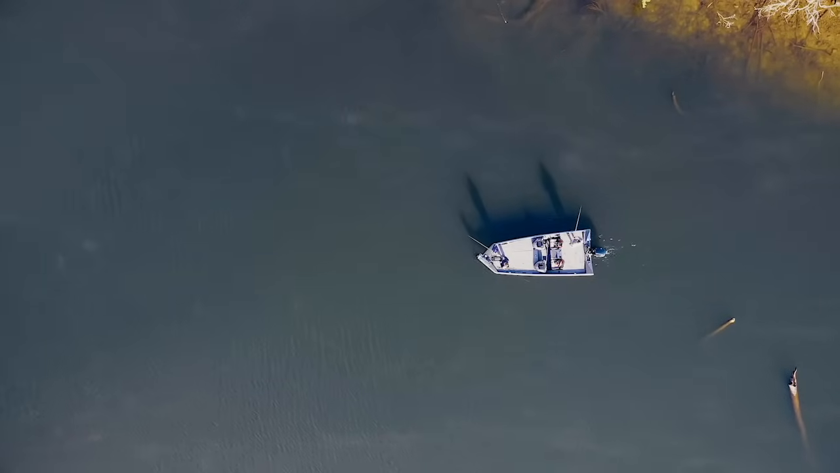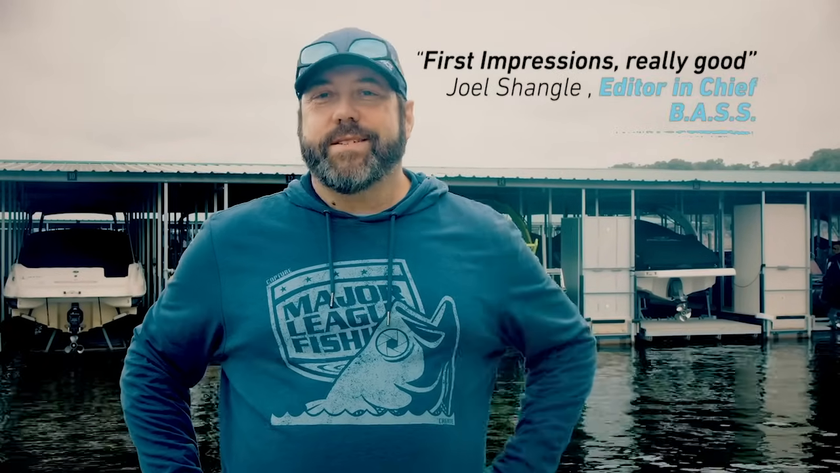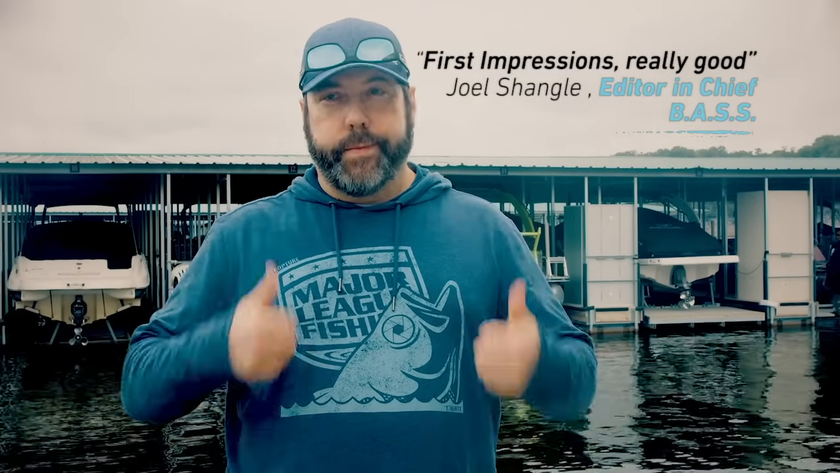We pull up on the brush pile, and we see a bunch of fish, and then we see Edwin's bait go down to the fish, and the next thing you know, he's got a 2.5 pound bass. I'm not sure there's a better first impression than immediately catching a bass and watching it happen right in front of you. So first impression, really good.